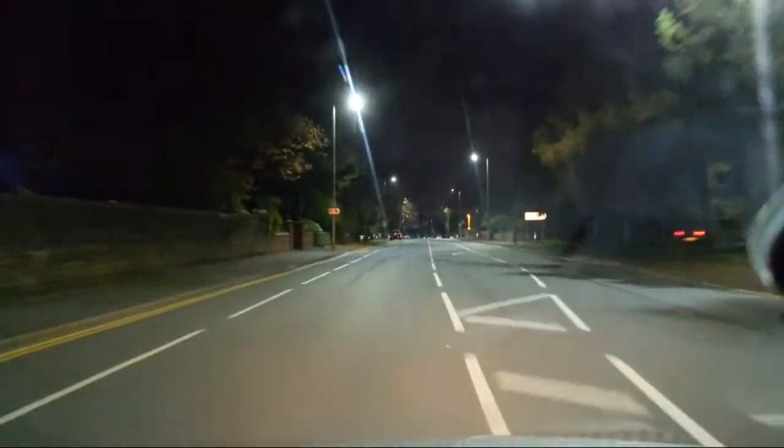Oh, and now he's braking. Got the same result, I think. No, gone for it. Now he's turning right, which is the way we're going.